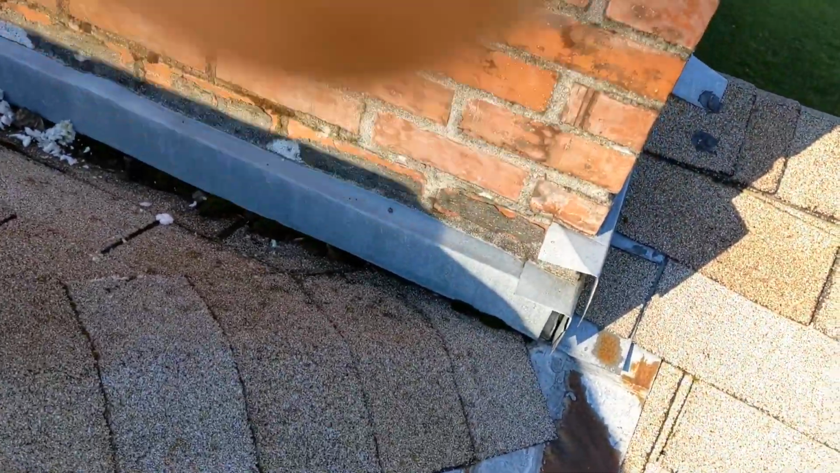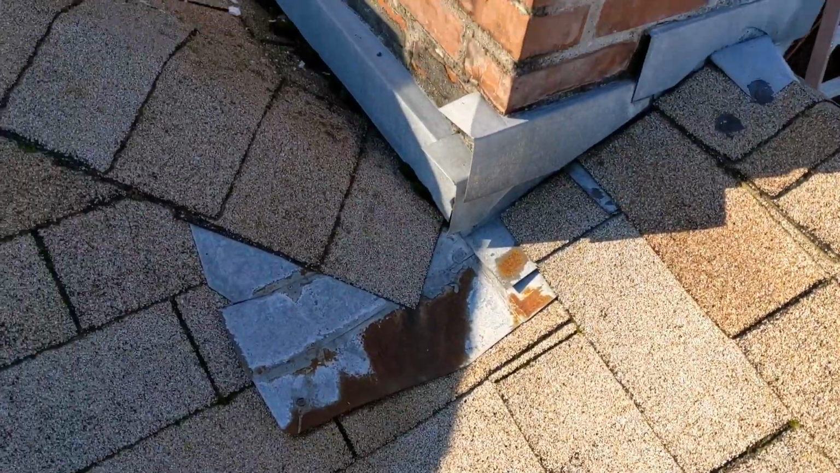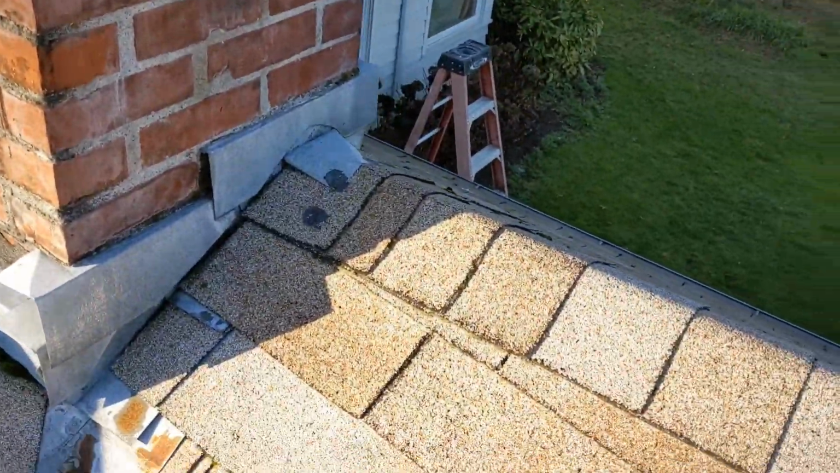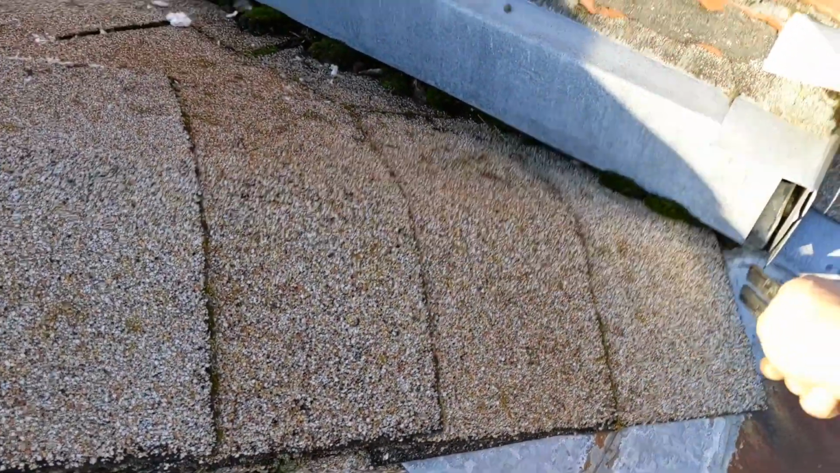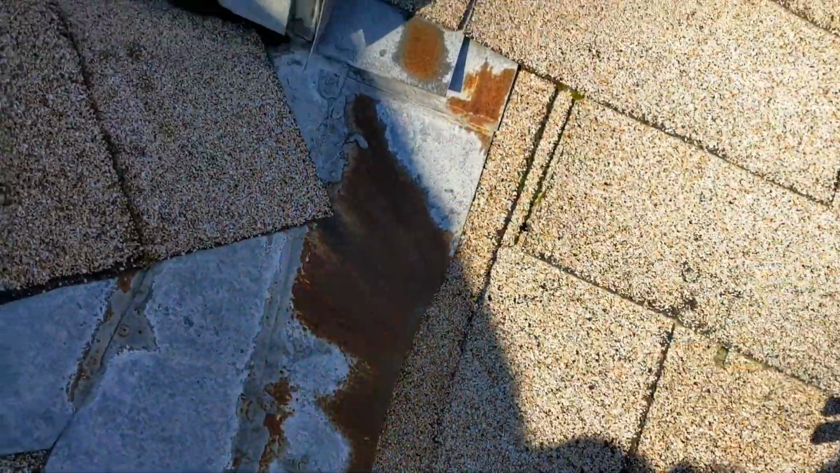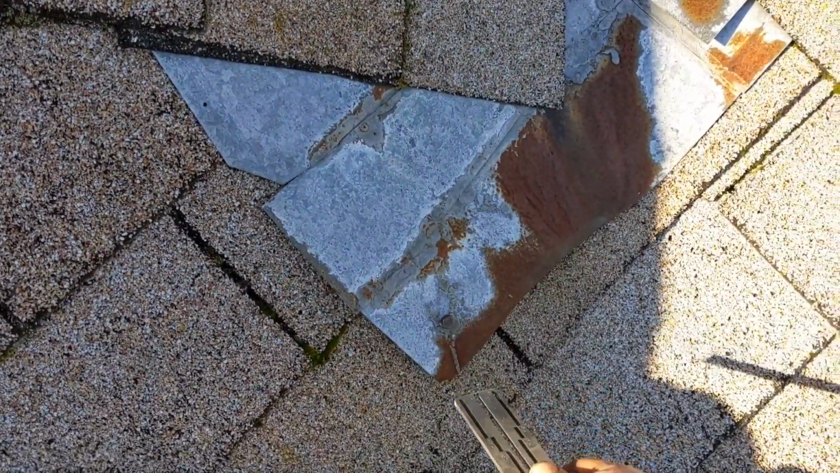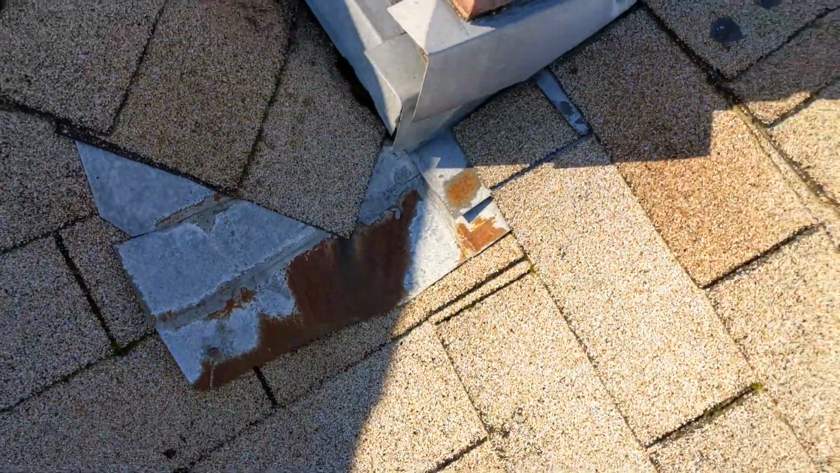Looking at this chimney flashing here, this is another common cause of leaks on roofs, is improperly installed flashing. They did a pretty darn good job installing this, I'll give them that. You can see that you could have a problem with water entering there, but it'd be pretty hard for it to travel uphill. Water generally goes down the pitch of the roof. Well, this nail's pulled out. It's old. That's fairly common as well.